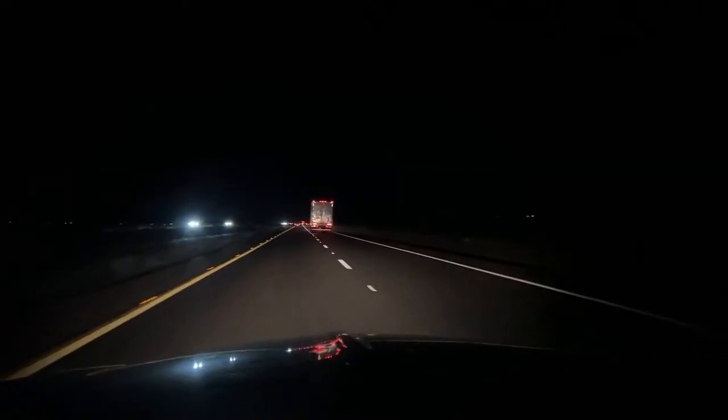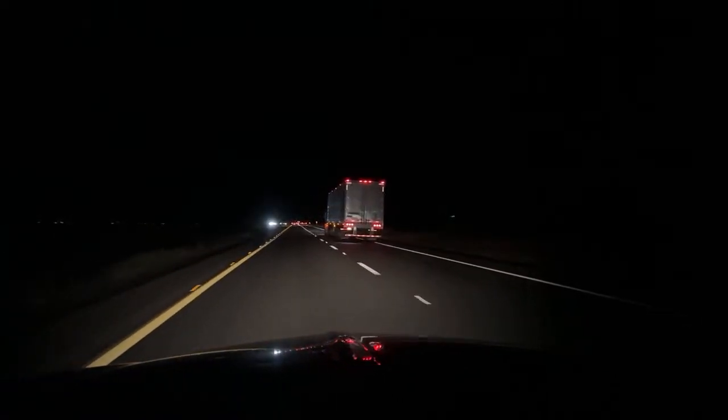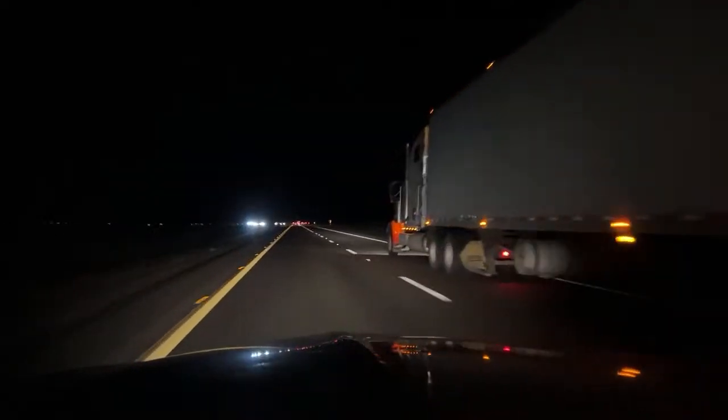Truck pulling into my lane. Get out of my lane, brah. Stay in your lane, bro. It's the wind blowing them over. So anytime I pass a truck on a road like this, I just like to zoom past real quick, then slow down on the other side, just in case there's some traffic issues.